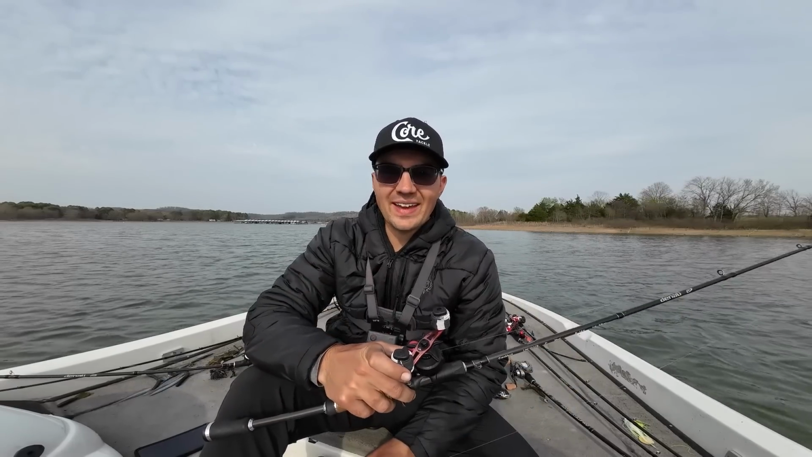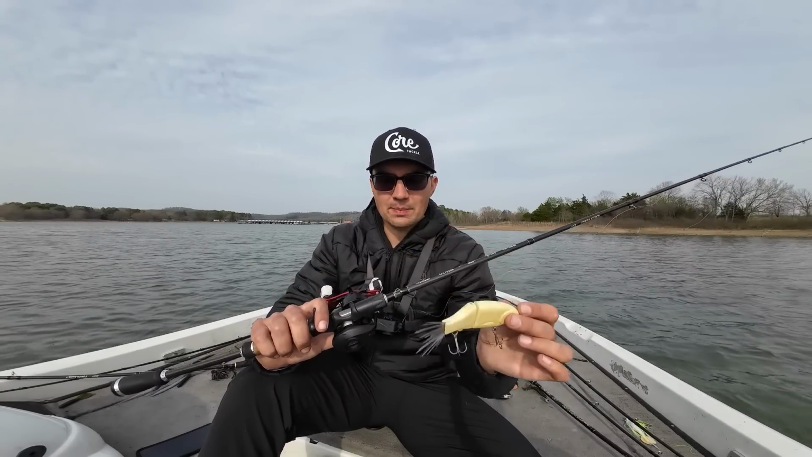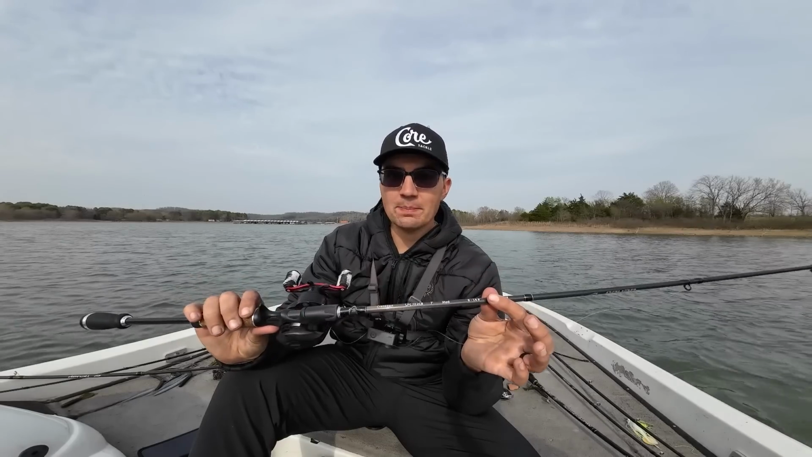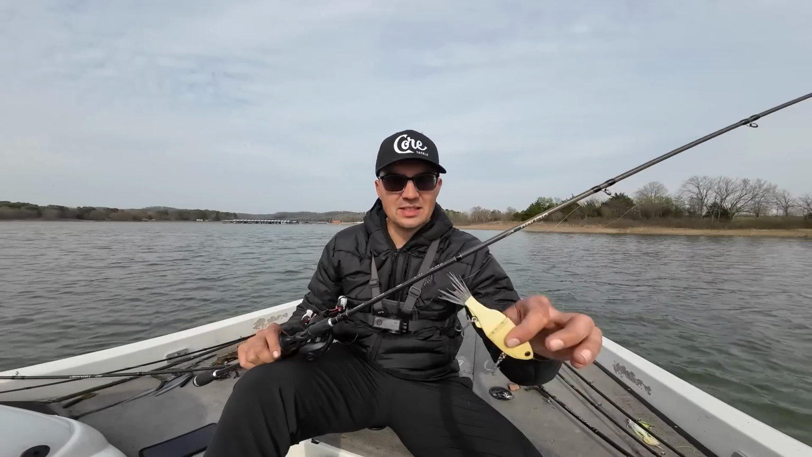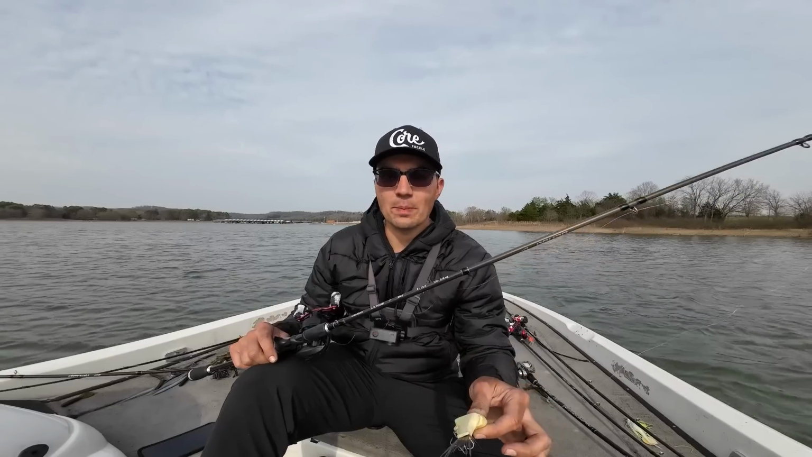It's a little bit of a tough bait to throw just because it's a little bit lighter than the standard glide bait. So I actually throw it on a 7-foot medium power moderate action crankbait rod, the same rod I'd actually throw a jerkbait on, which is kind of crazy given that this bait seems like it's pretty big, but it doesn't cast always the best, especially on a heavier power rod.